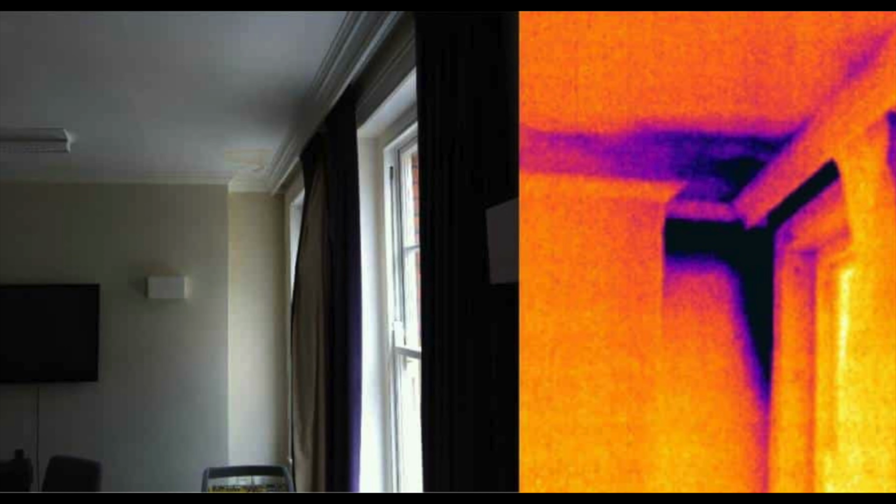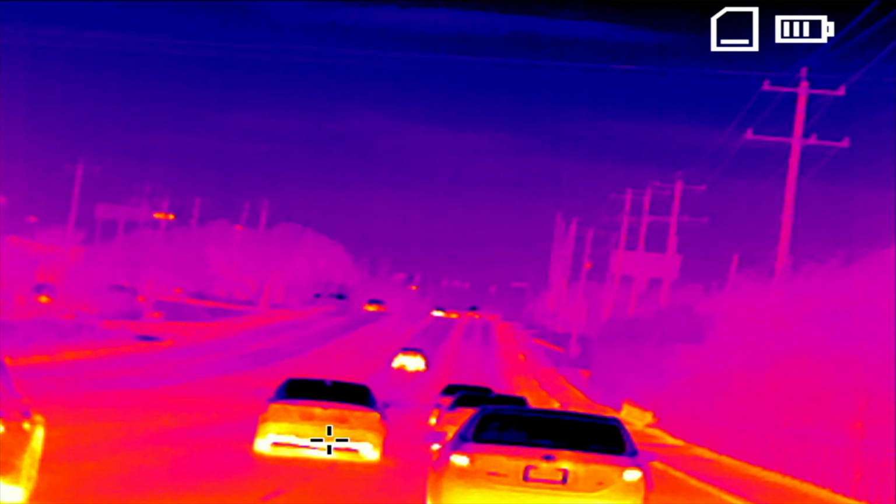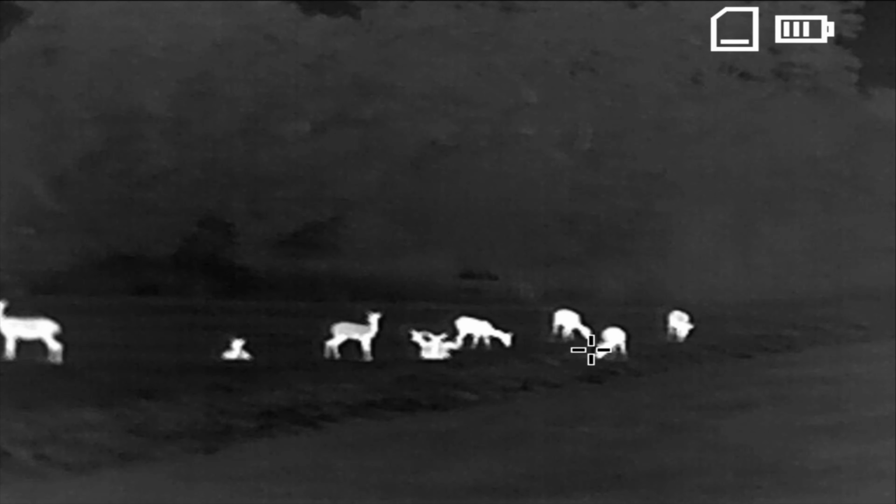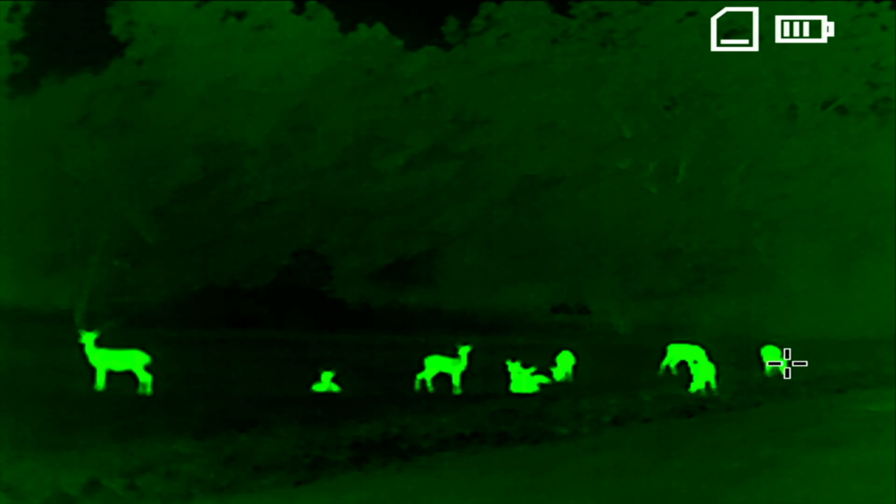Another, I guess we could say more practical use for this would be just as a simple thermal device to assist with locating leaks in or behind walls or areas in the home where there may be concerns. I wanted to show you some comparisons of how the various color palettes look in different settings. Some you'll see work better for urban environments, such as out in a city area, and some color palettes work better for when you're out in the field or in wooded areas.